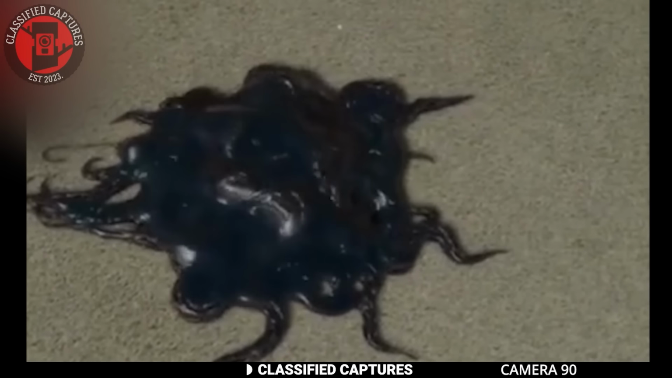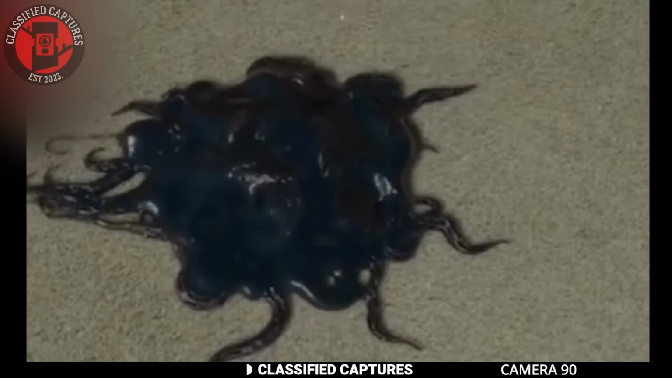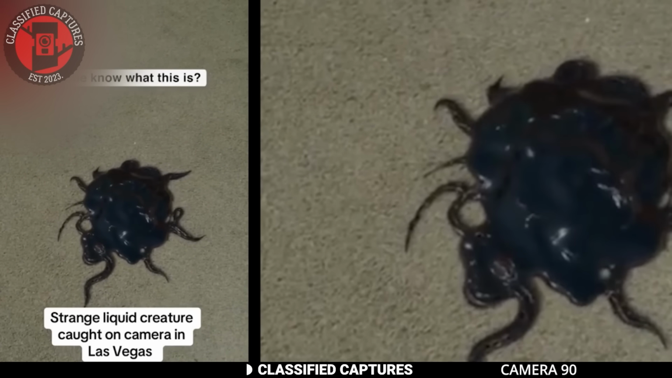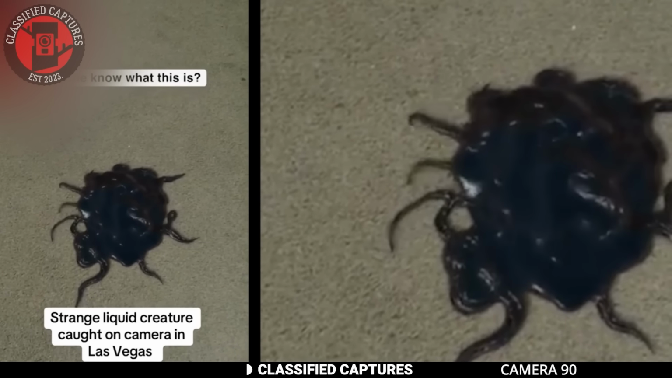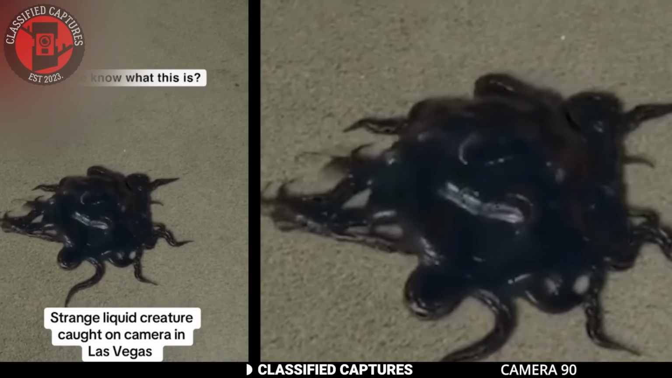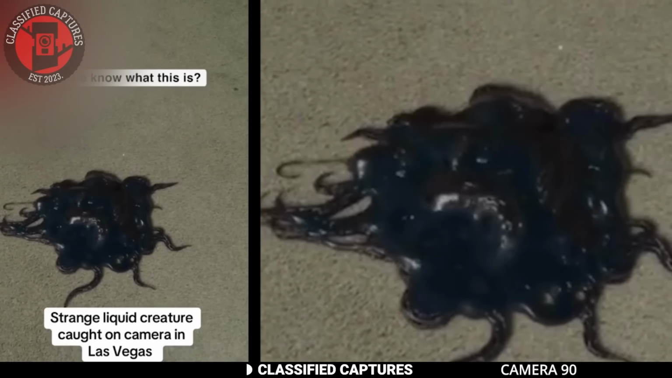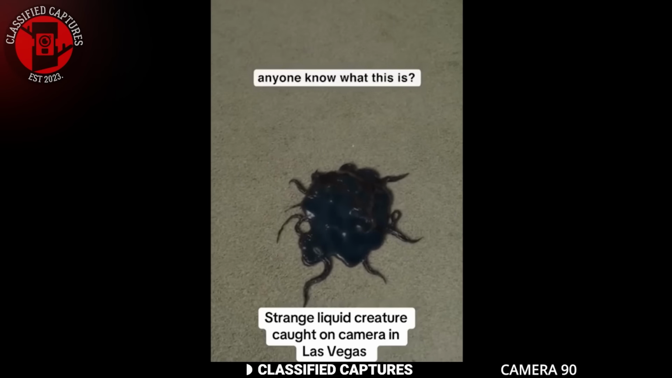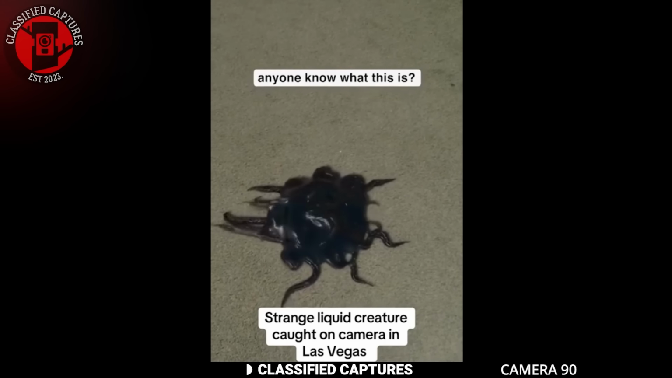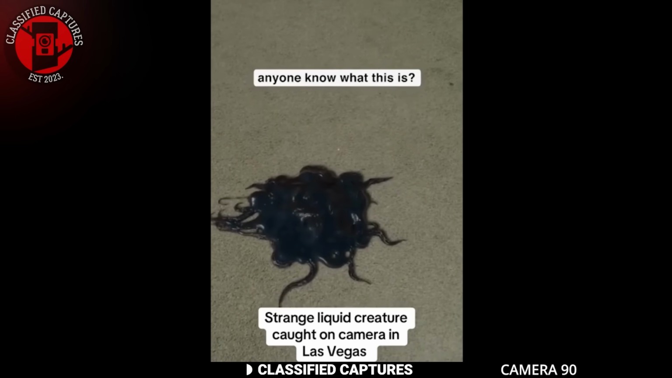These tendrils seemed to grow and retract as they slithered, making it one of the most unsettling sights you can imagine. It's almost as if this thing could be some sort of lab escapee, reminding me of the Calvin creature from the movie Life. The locals who witnessed this were left baffled, unsure of what they'd just seen. Could this be some unknown life form or something even more sinister? Share your thoughts.